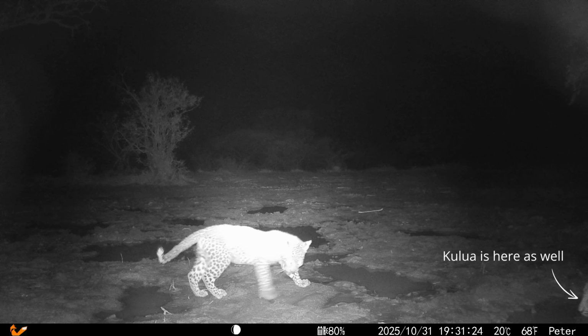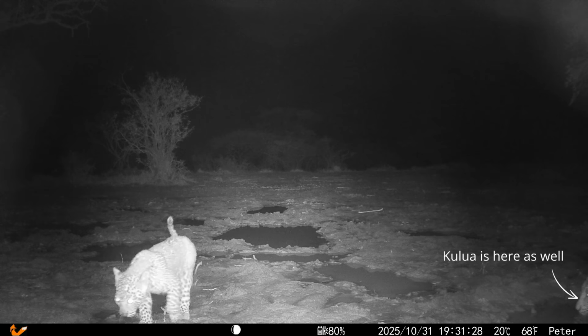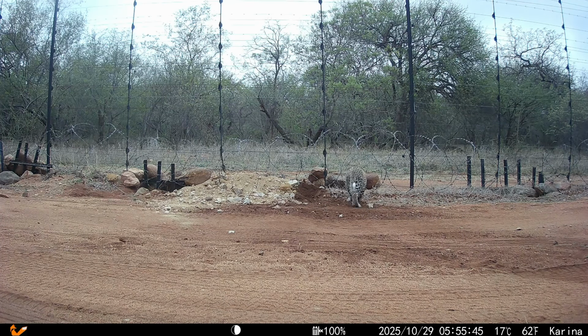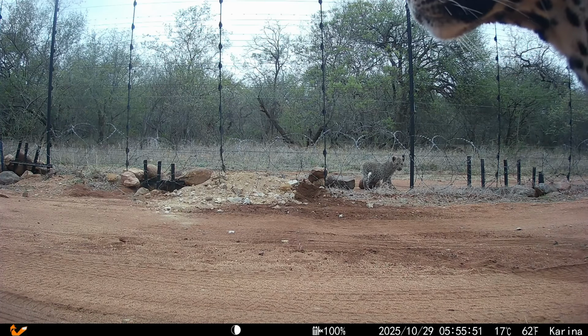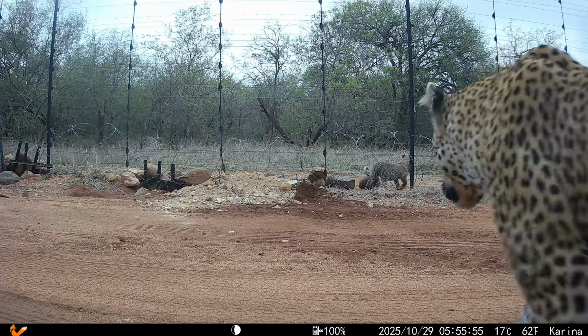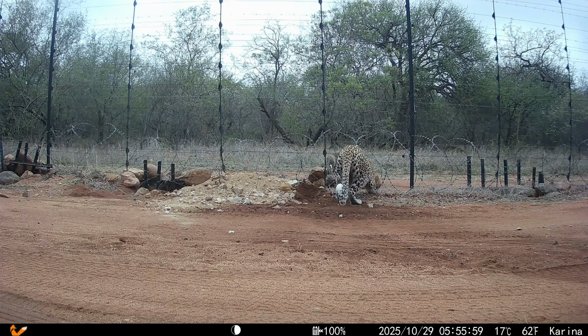That is the first proper footage of Kulua's cub. It's alive, it's healthy, and it's beautiful. In fact, once I had downloaded the other trail cameras, I realized that both the cub and Kulua had walked right in front of Karina's camera 2 days before the little one had drunk at Cooper's Pond. Like I said before, to us, this fence looks impenetrable, but Kulua knows exactly where and how to get through.